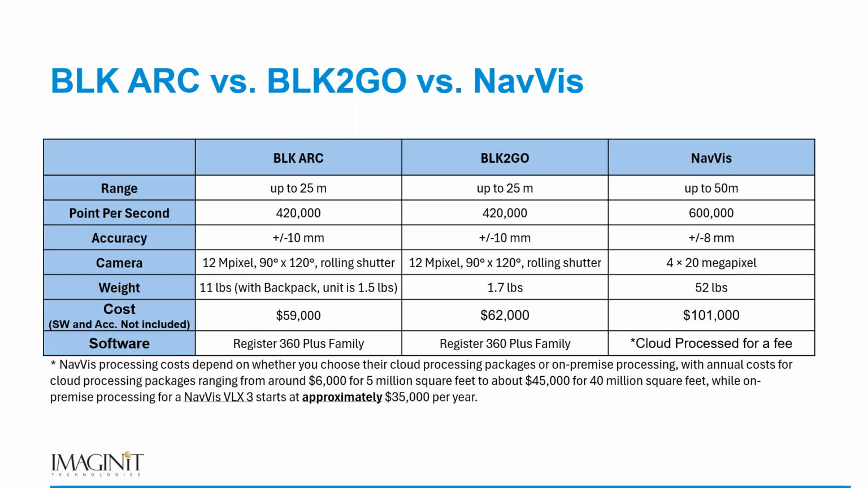Walking around with it on a very, very large space gets to be a little tiresome. The NavViz device is at 52 pounds. Now, you have to have people in the field to be able to carry a device like that. And I'm certainly not here to slam NavViz at all, but it's a big device.